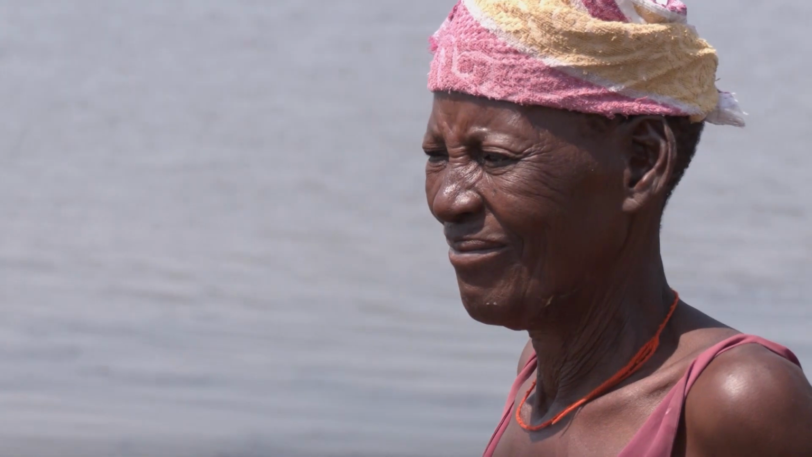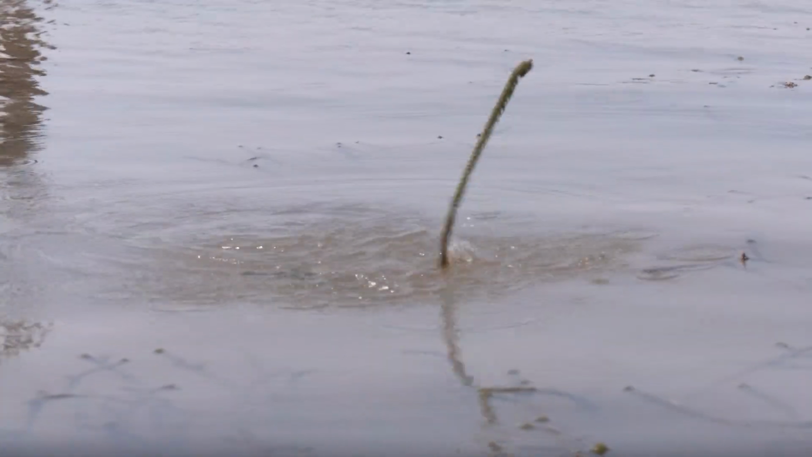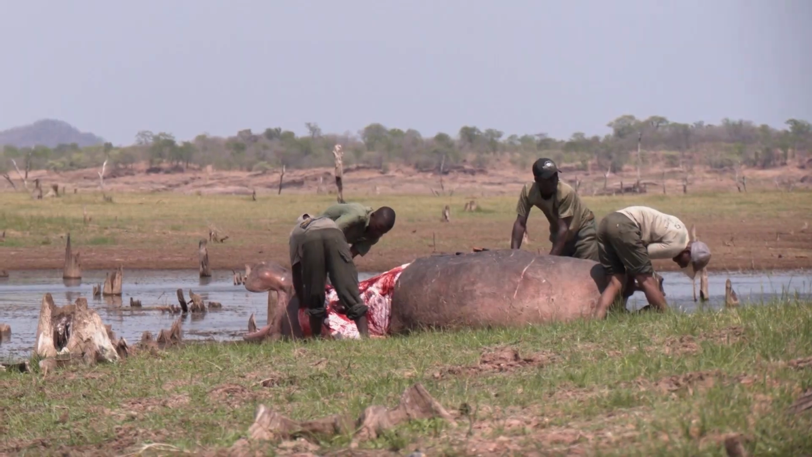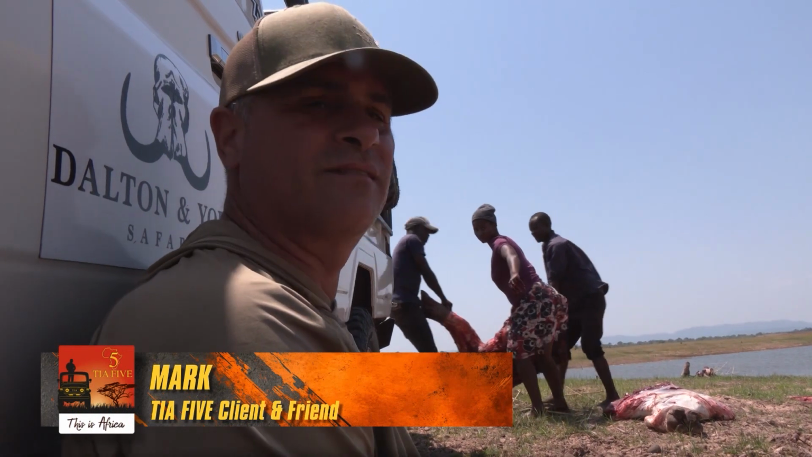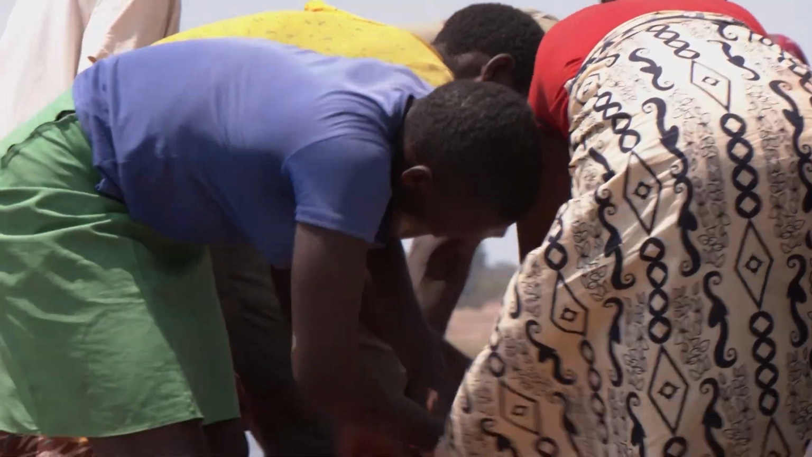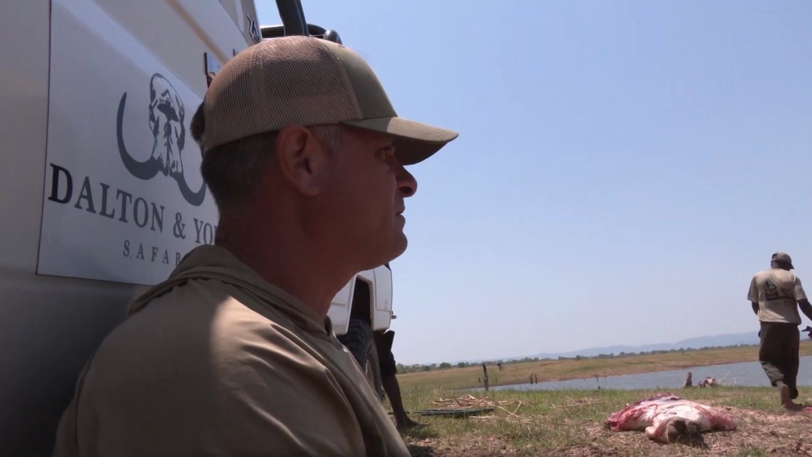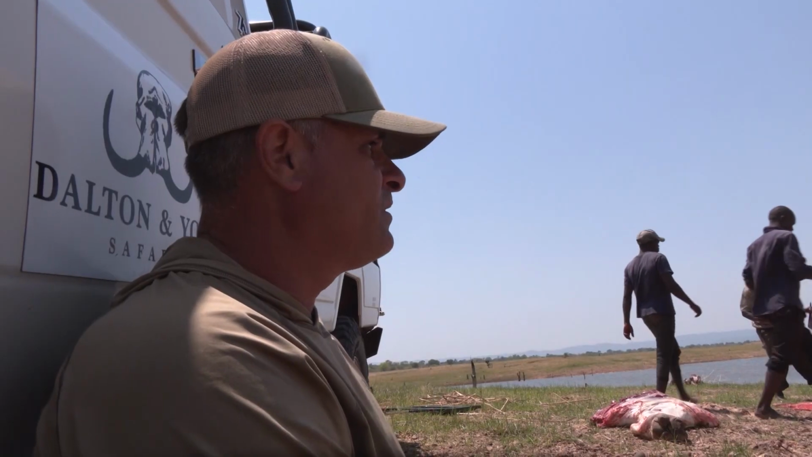You see, what people don't realize is that funds generated from hunters' dollars go directly to uplifting these local communities and people like these lovely Tonga people. Without a benefit coming from the wildlife, the people wouldn't want these animals around because they are extremely dangerous to live with. Look, how does this make you feel? Makes you feel pretty good. It's hard to express. You don't see this back home.